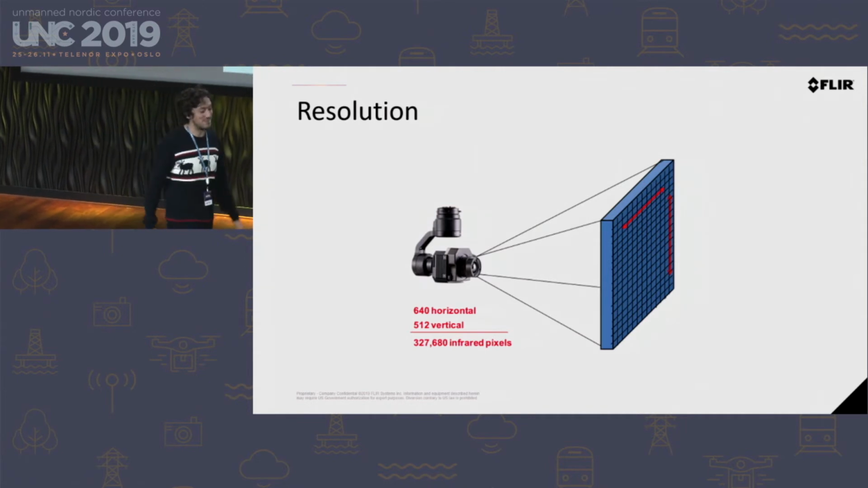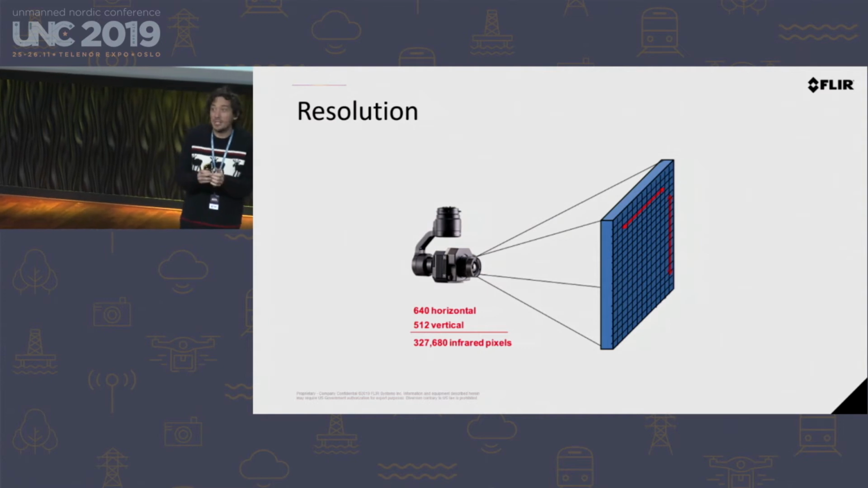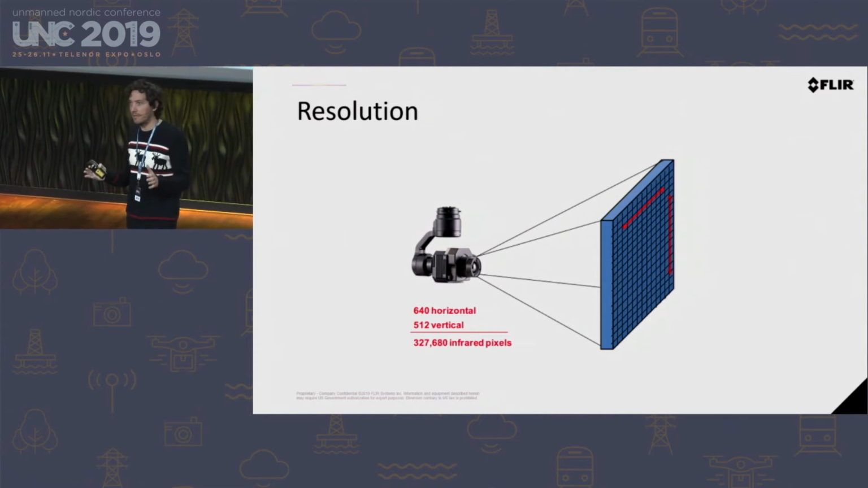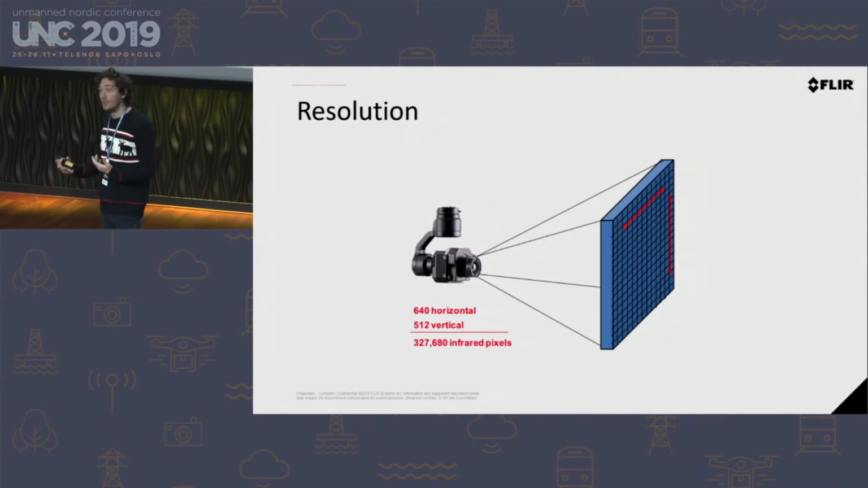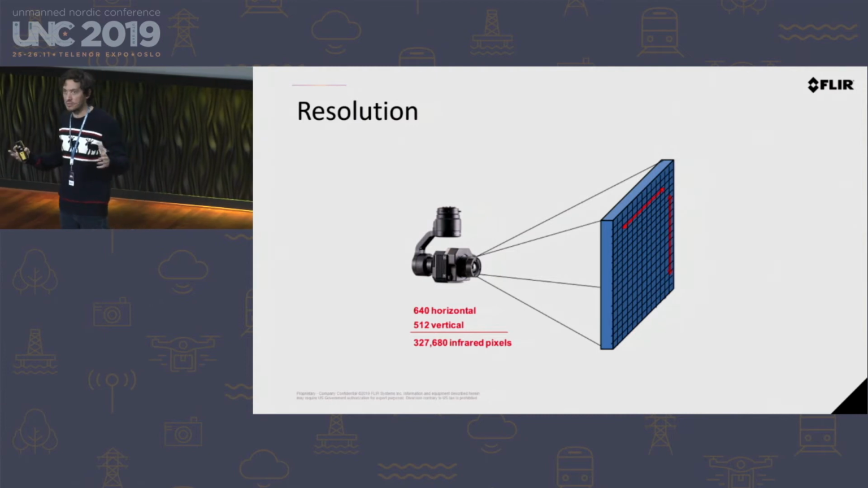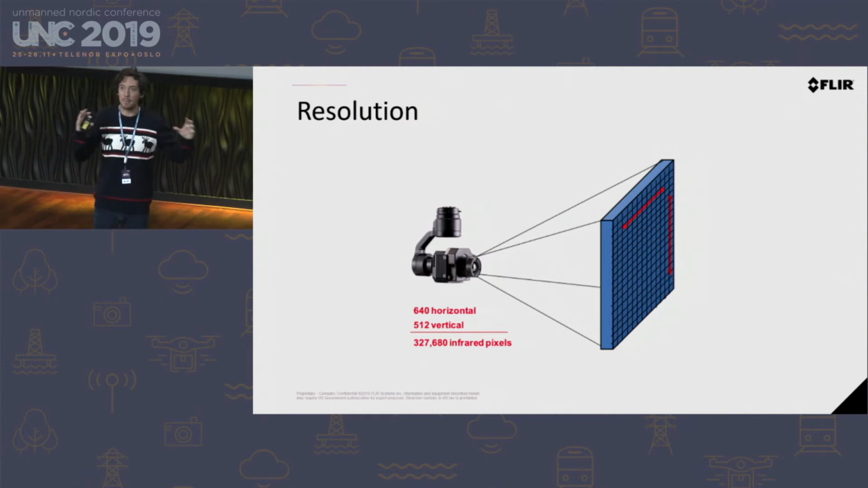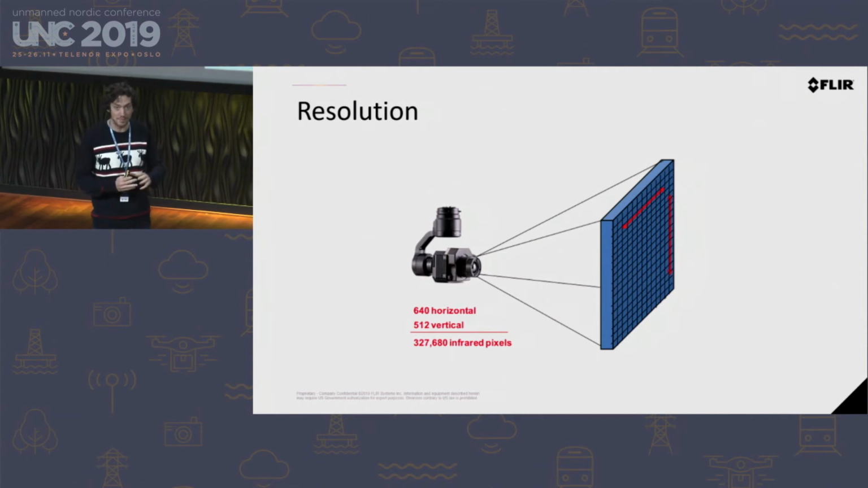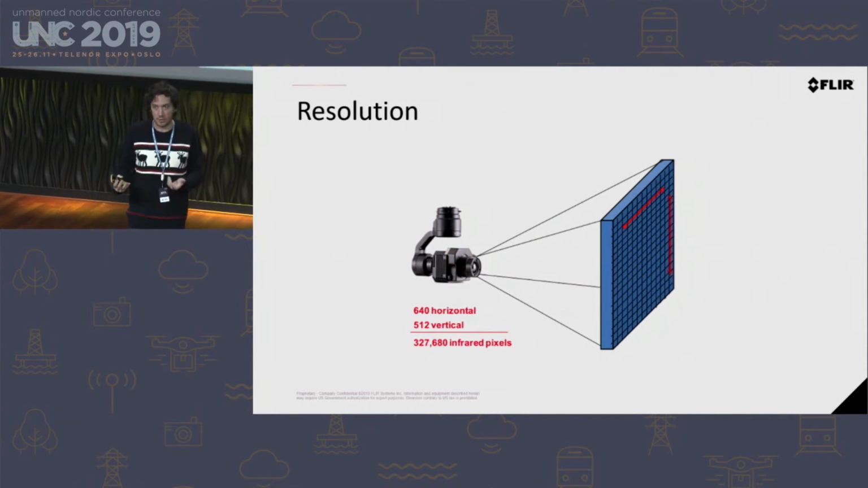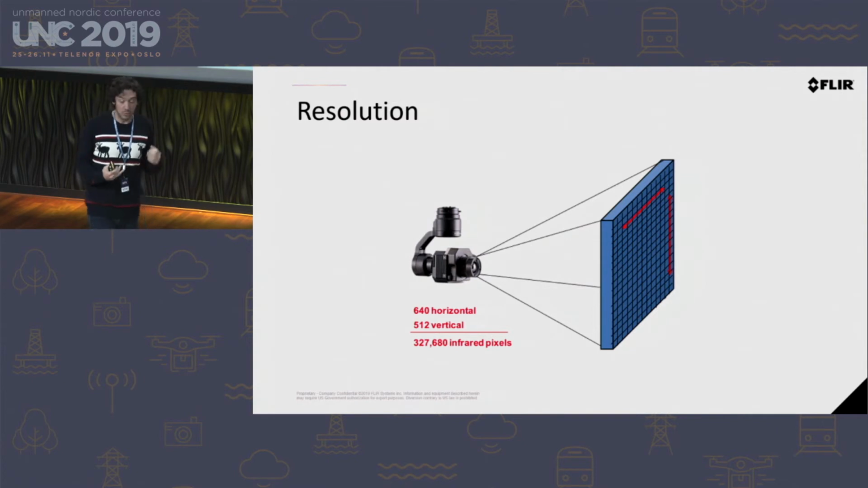Anyway, so resolution. Thermal resolution, considered high resolution, is a 640 by 512 camera. That's 640 pixels on the horizontal plane, 512 pixels on the vertical plane. So you get around 327,000 pixels. So this is very different than the megapixel concept that we get with RGB cameras. Your phone has many more pixels than a very expensive thermal imaging camera. And we'll explain why that's important.